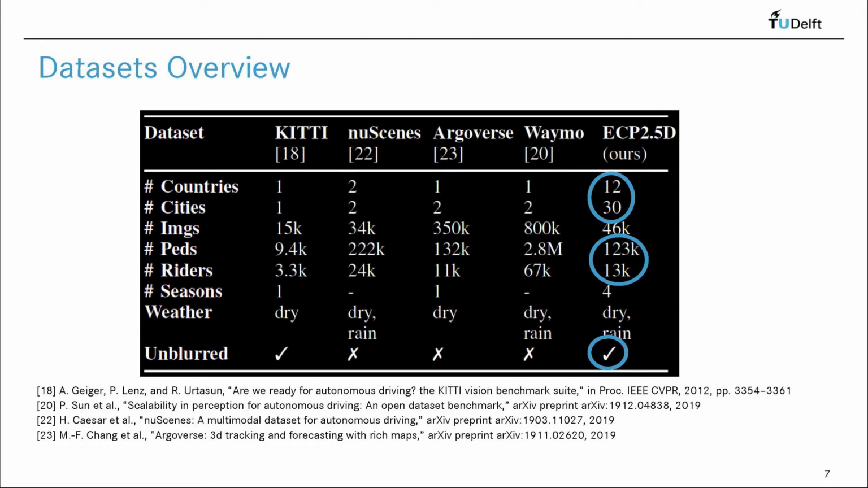Diversity in geographical sense is another strong point of the ECP dataset, as it is recorded in 30 cities over 12 European countries. Finally, no blurring of faces is performed, thus avoiding the introduction of a possible bias in image-based detection methods.